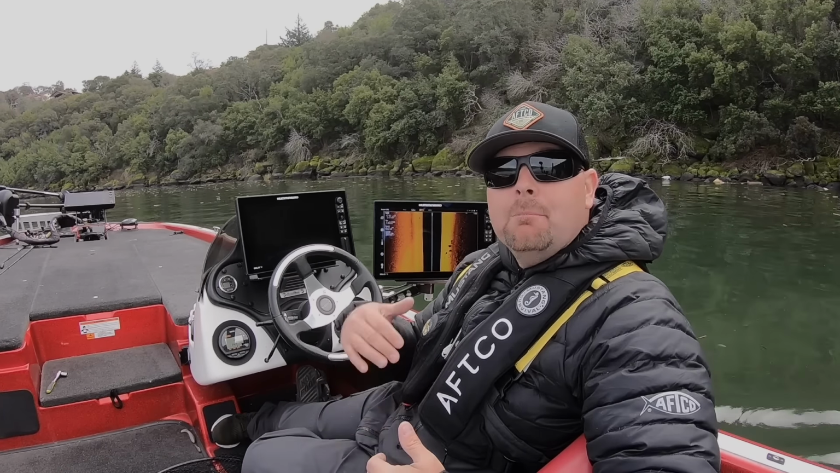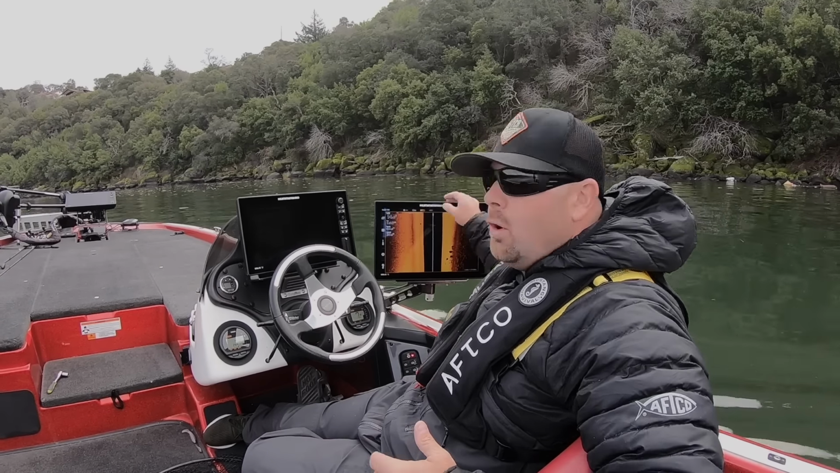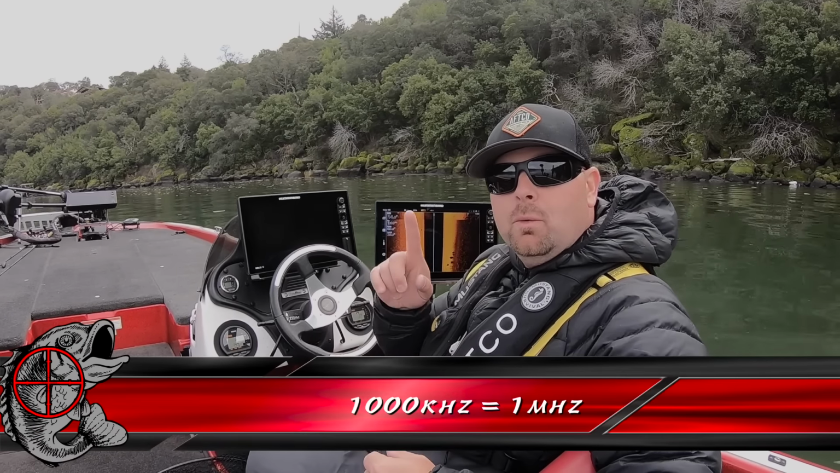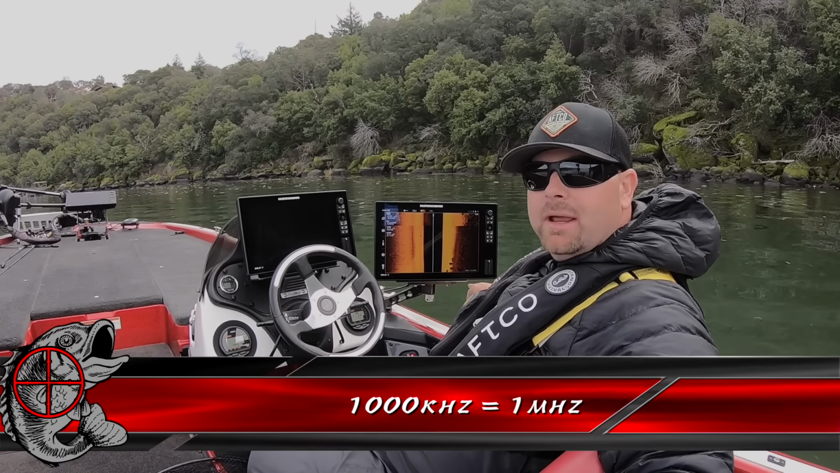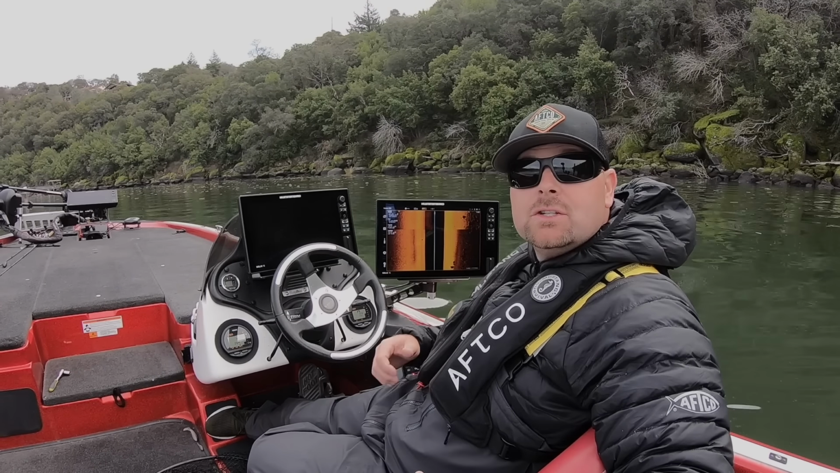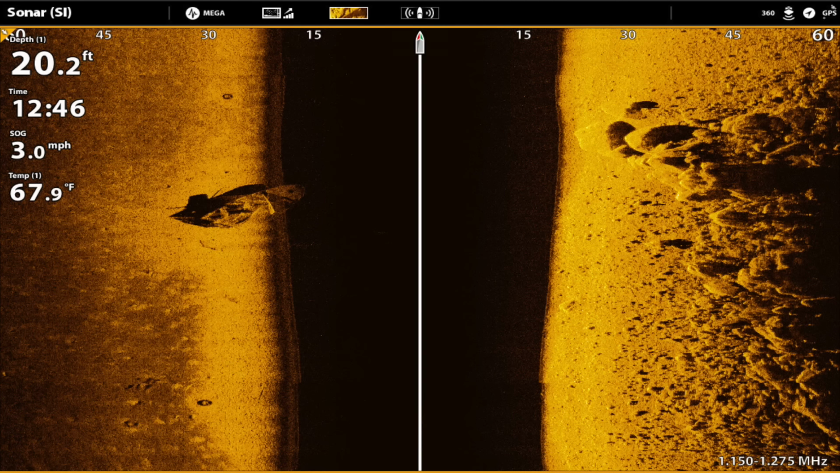Now let's talk about megahertz, mega imaging. 1,000 kilohertz equals 1 megahertz. So right now we are at 1.05 to 1.175, so a lot more than that 800. That is where we're getting that real crystal clear readout.